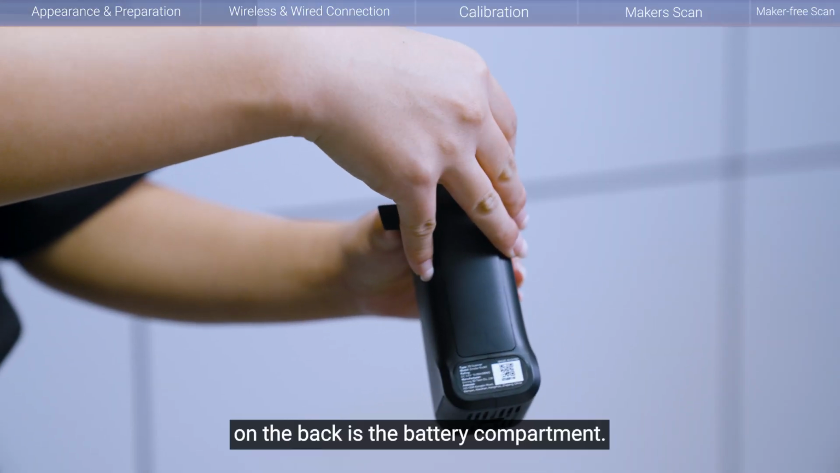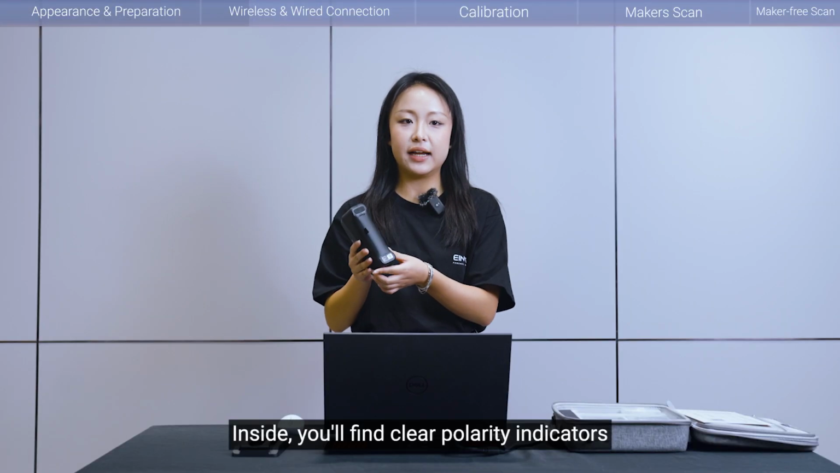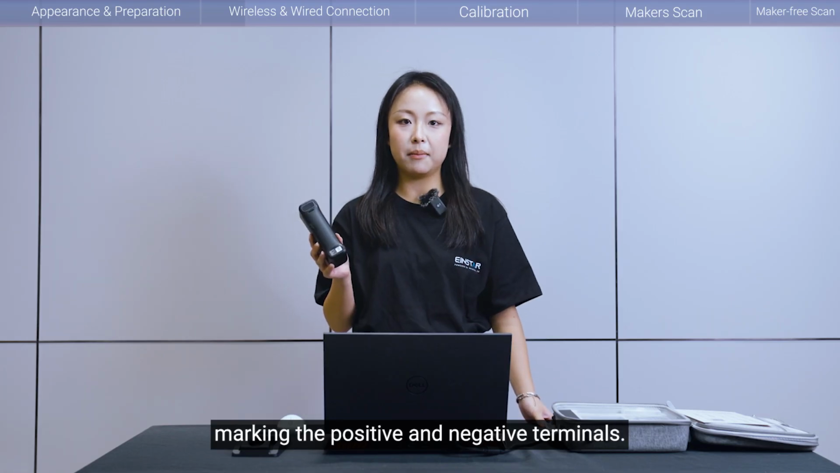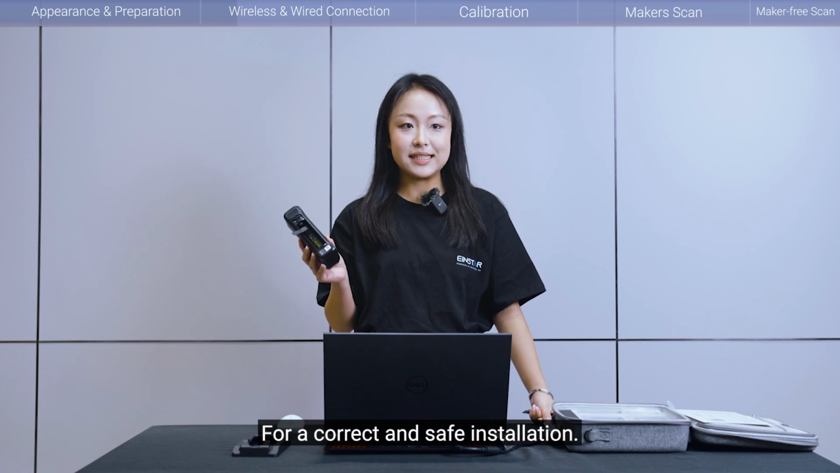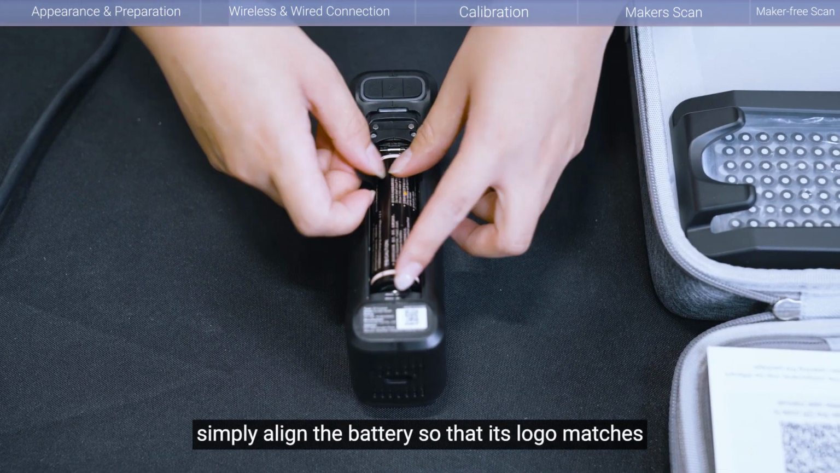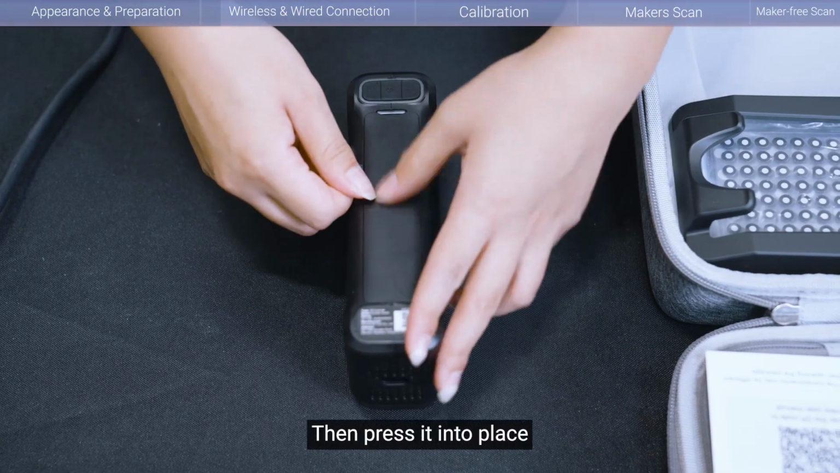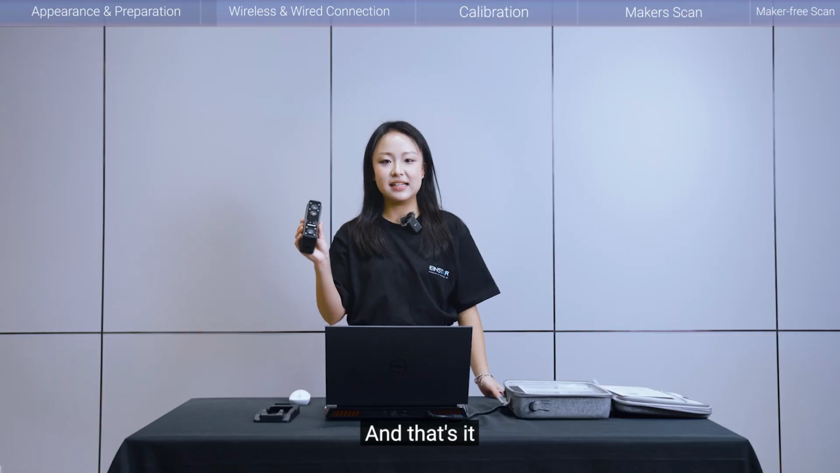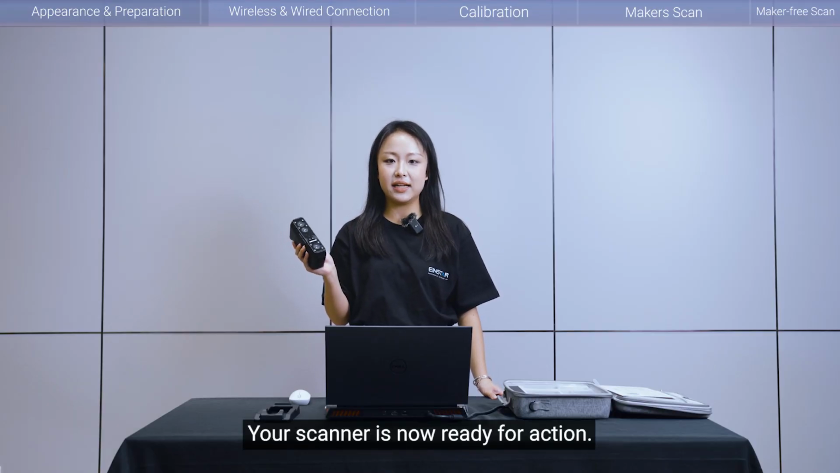Here, on the back side, is the battery compartment. Inside, you'll find clear polarity indicators marking the positive and negative terminals. For a correct and safe installation, simply align the batteries so that its logo matches the orientation of these indicators, then press it into place. And that's it! With its user-friendly design, your scanner is now ready for action.